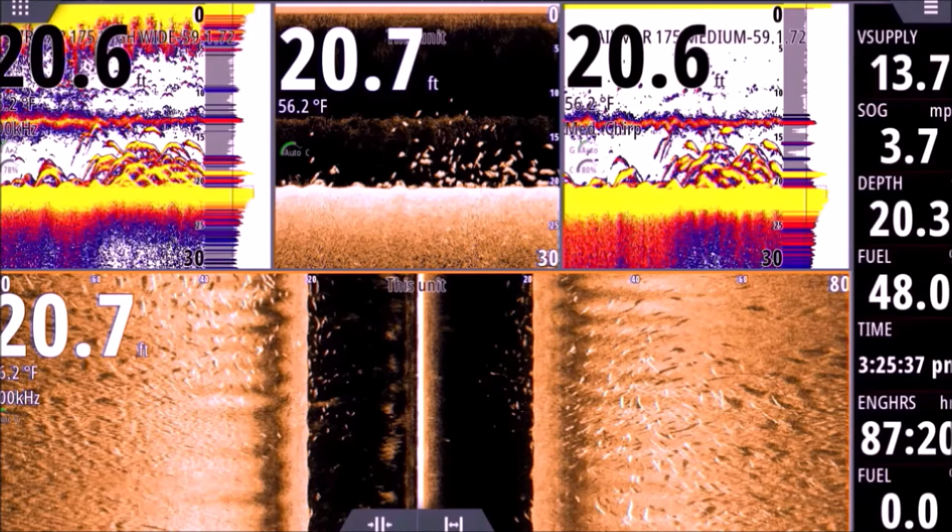These weren't terribly huge fish. These were in the 8 to 15 pound range. We caught a mess of them, so I'm sure of that. You're going to see the incredible separation, especially down here, right on the bottom of all those returns. You're still going to see arches down in there in good separation with some blue in there.